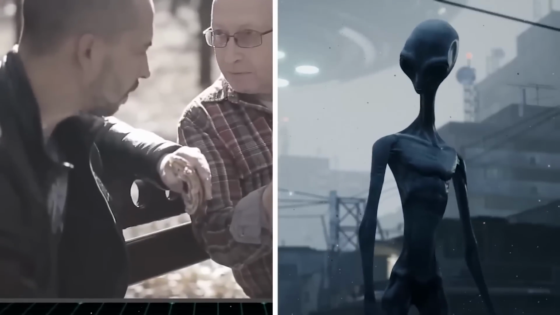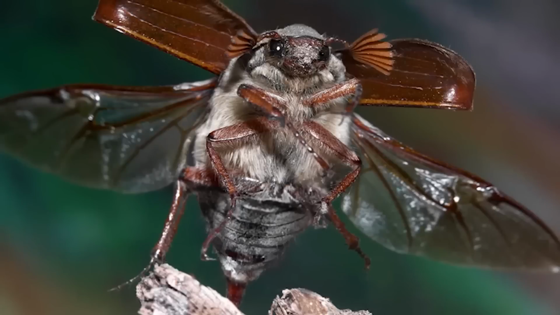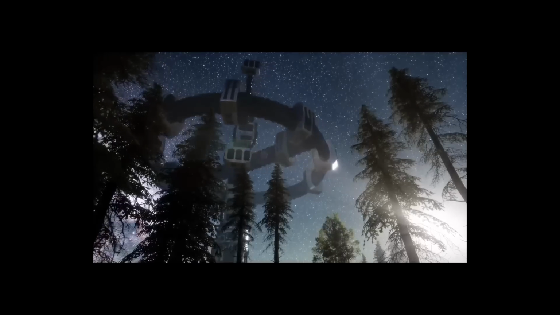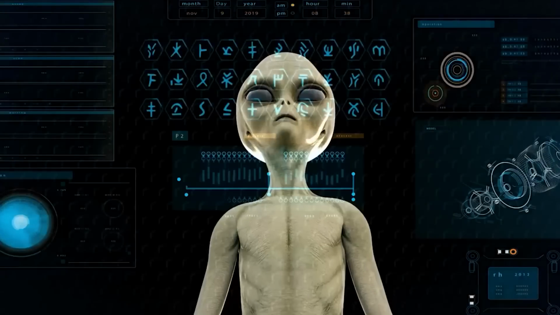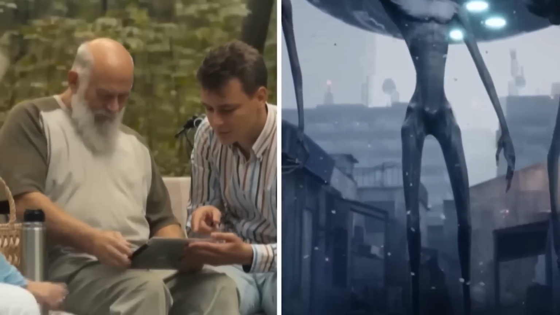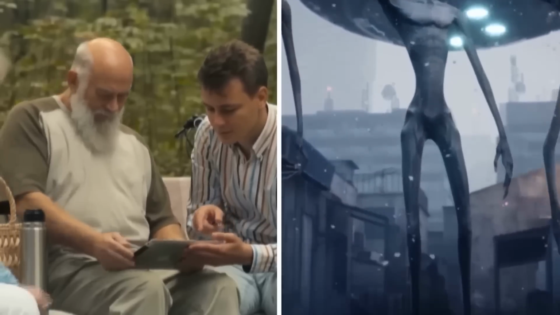Weird lights. It's really hard to figure out what those lights in the sky are. Some people think they might be aliens, but others think it's just a bug in front of the camera. Do you think this means aliens are visiting us, or maybe they're here but we don't even know it? Also, what about those strange flying objects we sometimes see? The government just released a report on them, but there's still not enough evidence to know for sure what they are.